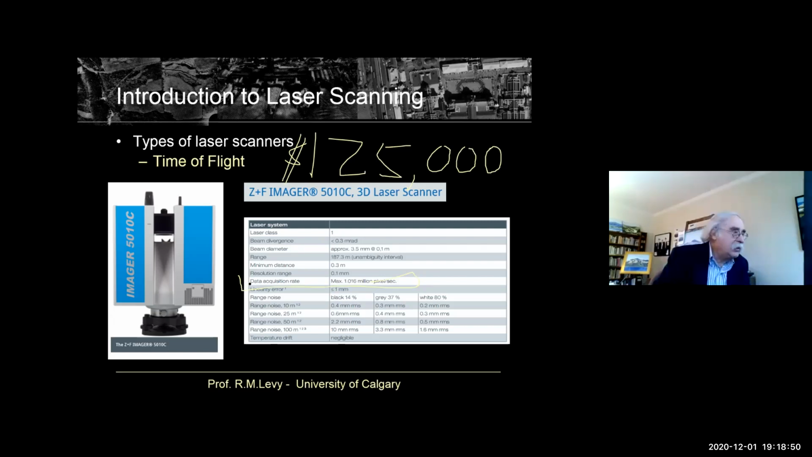The other thing to note is that this is very fast. It can acquire 1 million pixels per second.